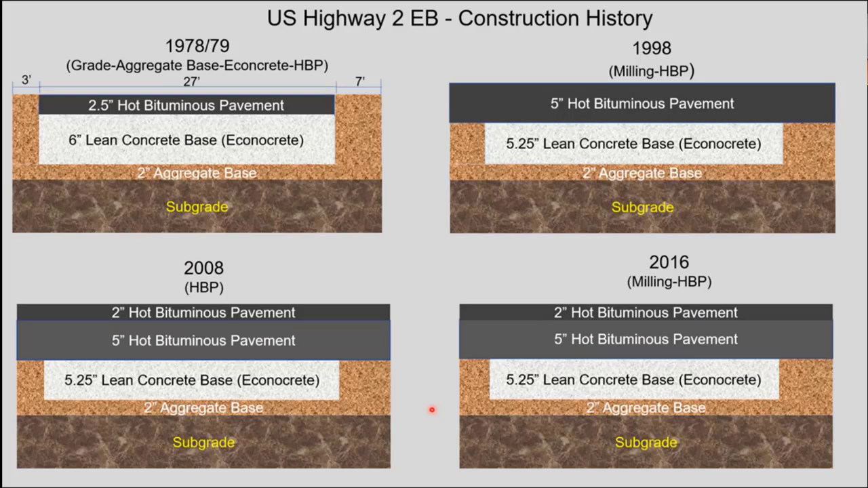Immediately after it had cured, they put 2.5 inches of hot mix pavement for the wearing surface. That serviced the road for about 20 years, and then they decided to take the 2.5 inches off, and they also removed about 3/4 of an inch of the 6-inch base. I don't know why, but it must have been showing some distresses.